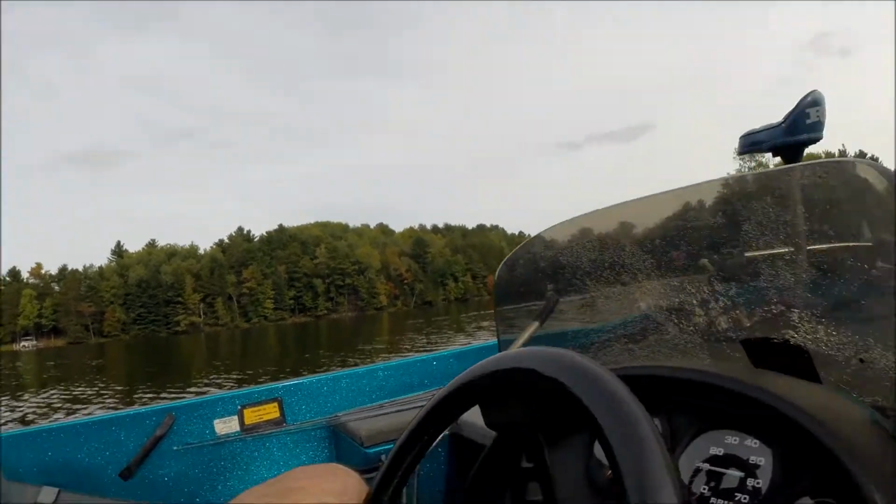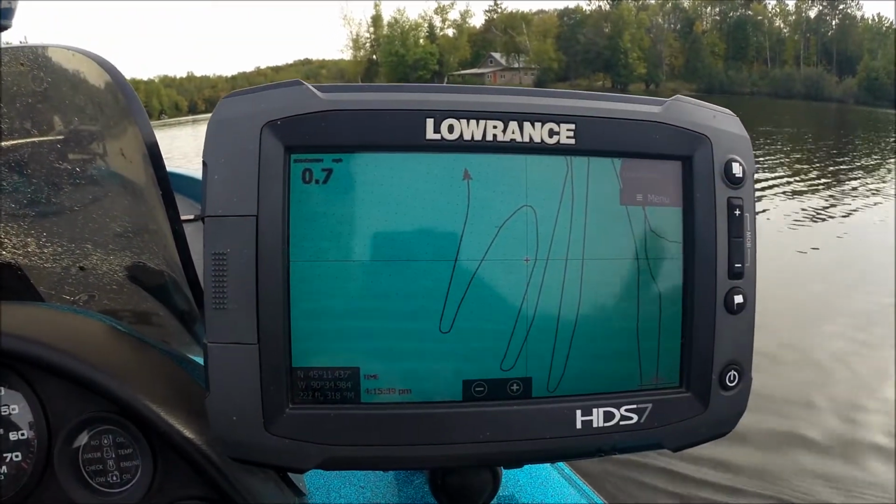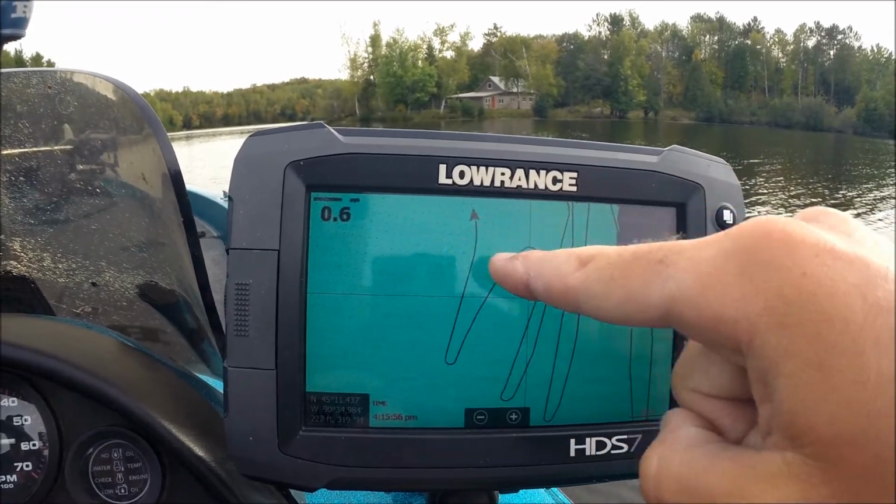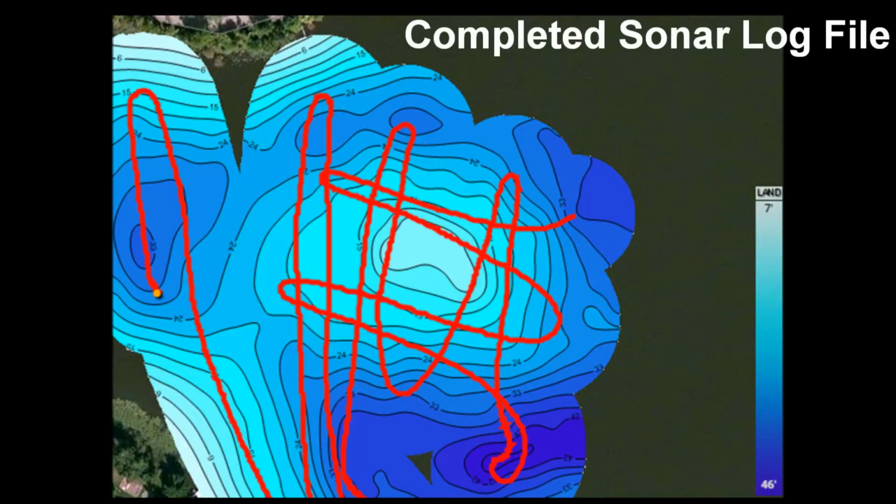Now if we look at this map here that I've drawn with my waypoint trails, you can see that I've just doubled back and forth over top of it. Now that'll give me some information that I want, but what I want to do to really hone in the detail on that spot is come back across these and just go in a grid back and forth that way. That's going to give you the most detail on your map.